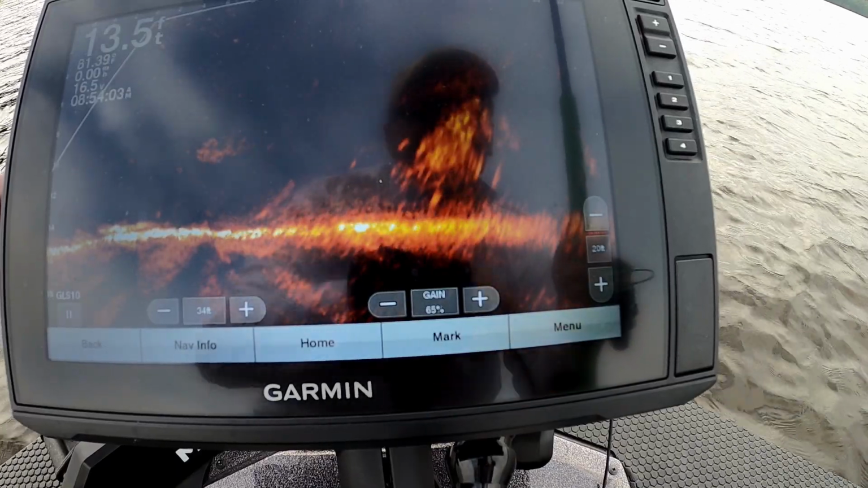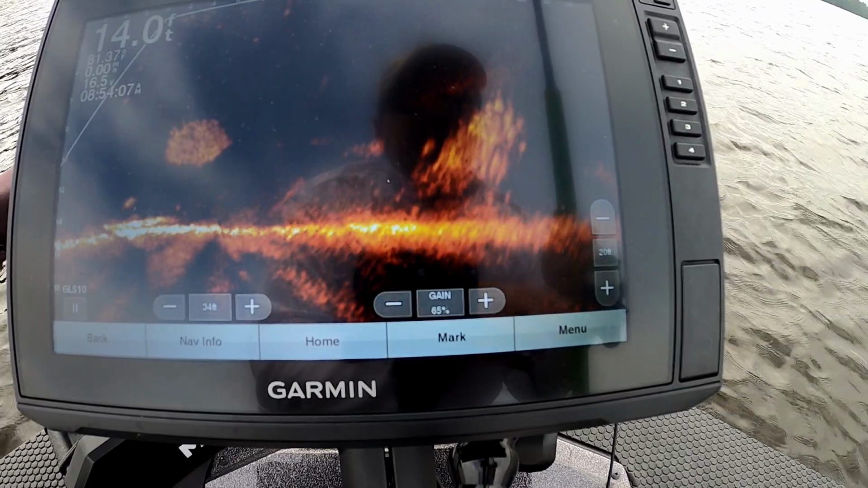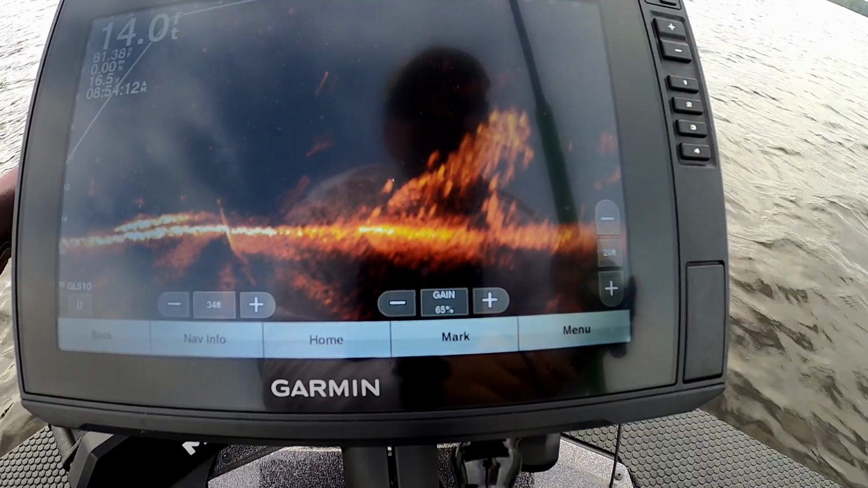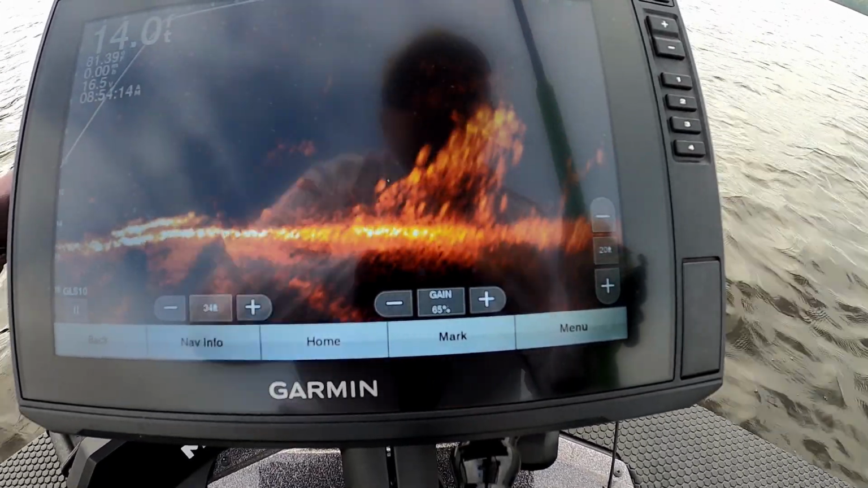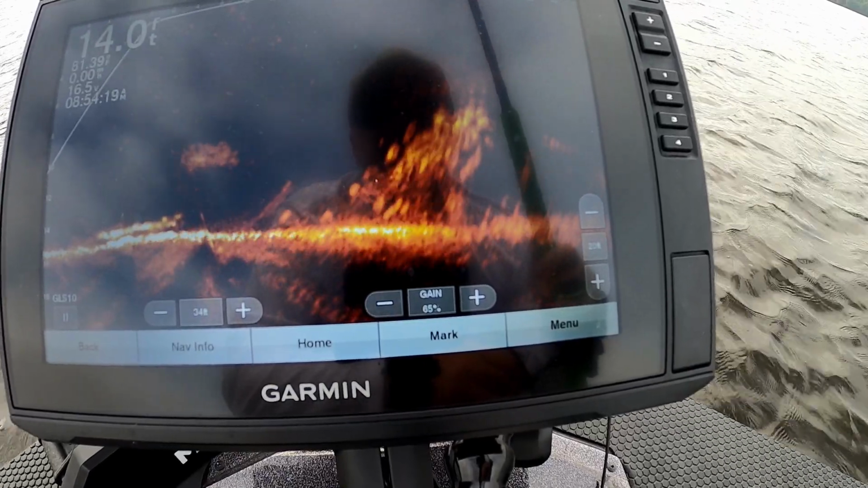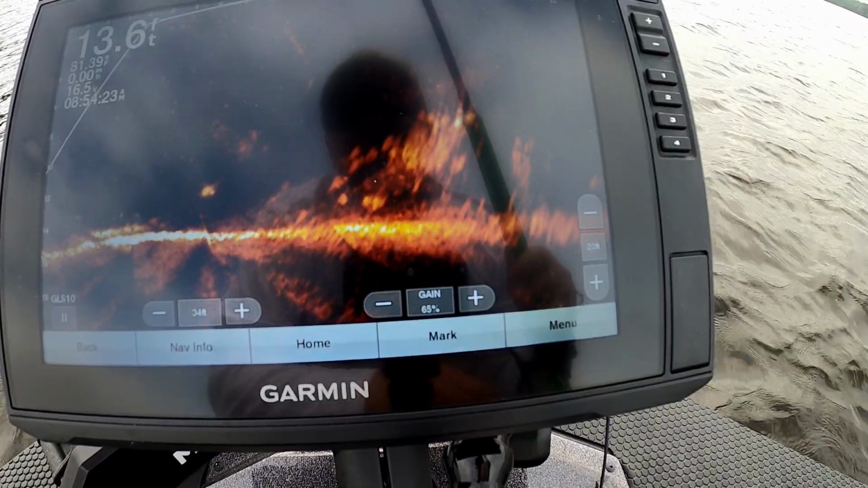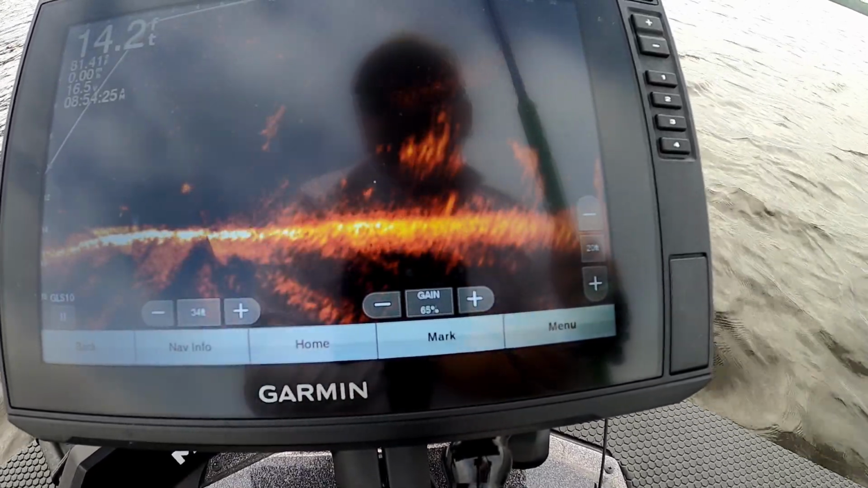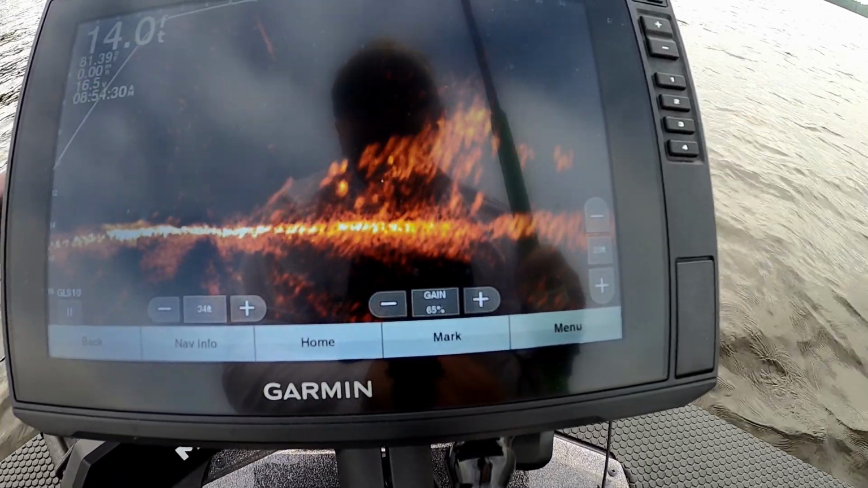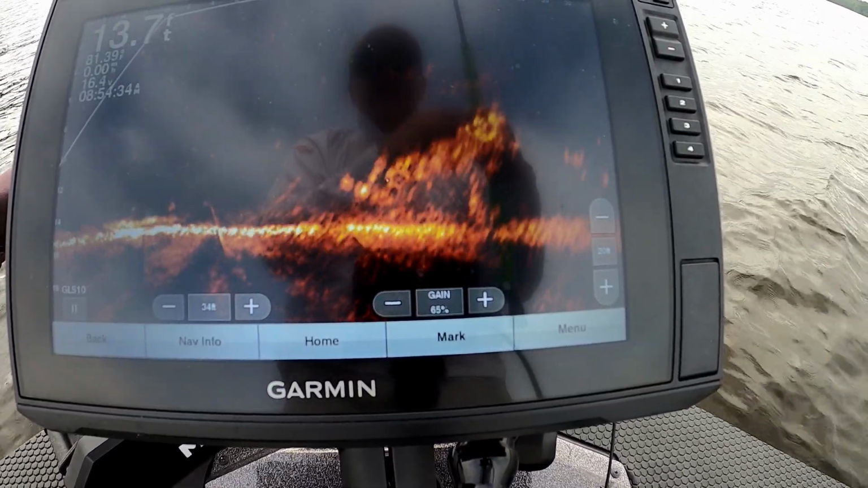Alright guys, there goes the bait down. Uh-oh, of course the boat just made a big move. There it comes right over them. Oh, there one just came out after it, falling right down the edge of the stump there. A couple of them came out after it. I lost them on the screen, guys. So we had a few follow it, but no big major reaction.